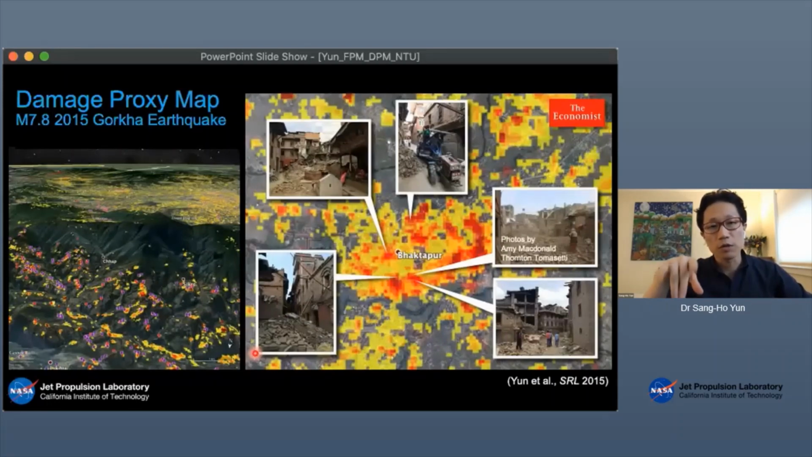So if they image a wrong place, then they would have to wait for the next satellites to visit. And also on the ground, GEAR team, Geotechnical Extreme Event Reconnaissance team, they went out in the field after downloading our map onto their smartphone.